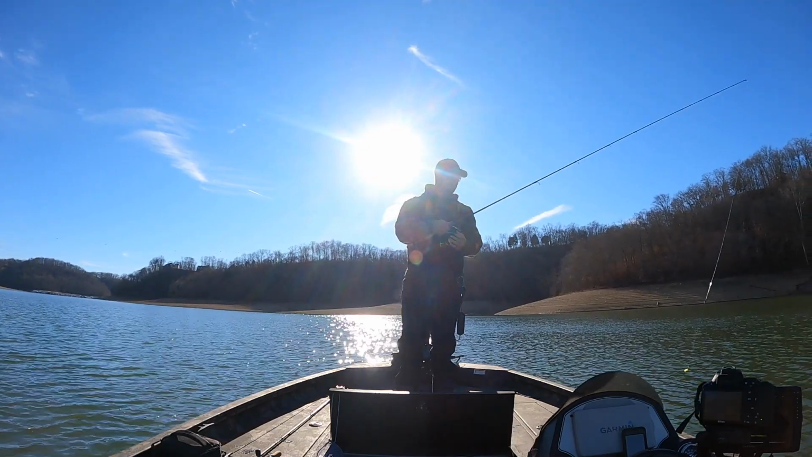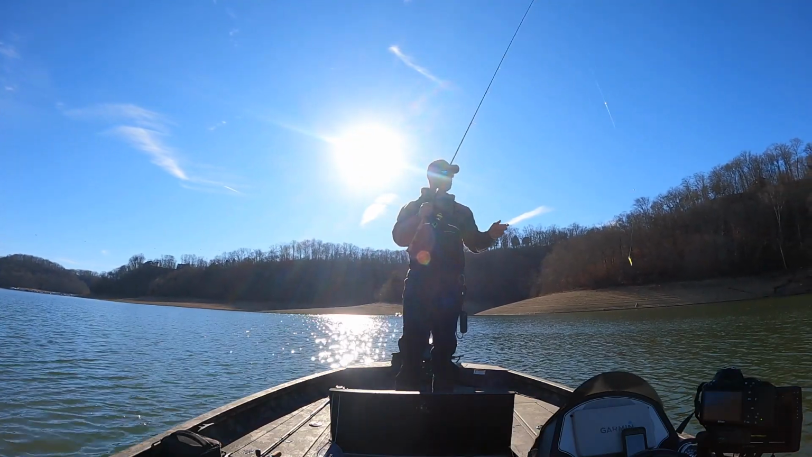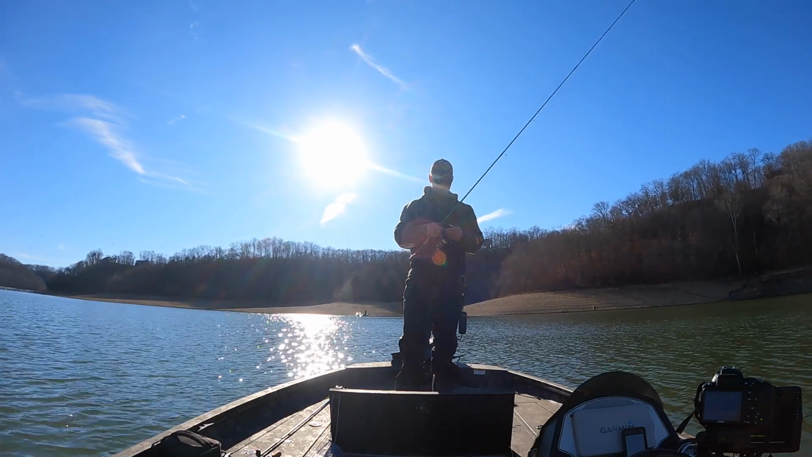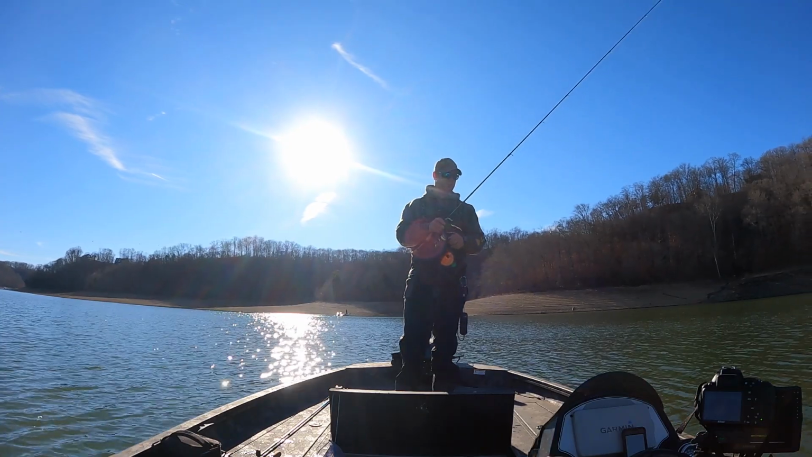I tell you, I tried some of these Lew's Wally Marshall crappie rods. You're missing out. I've tried a lot of rods. These are top-notch rods. I really do like them.